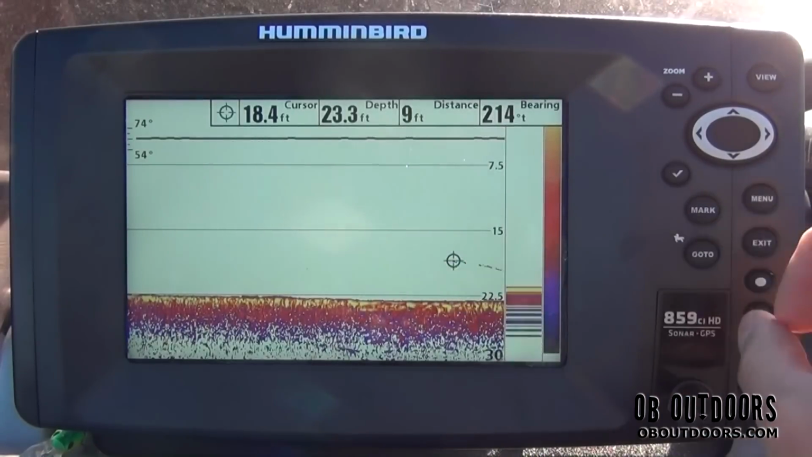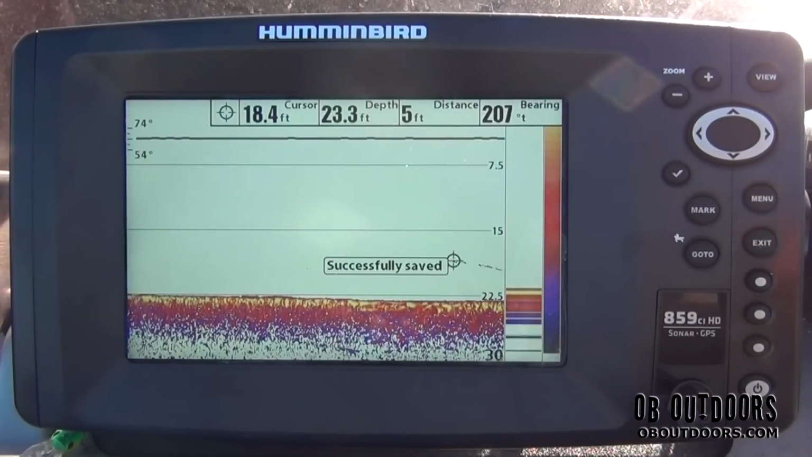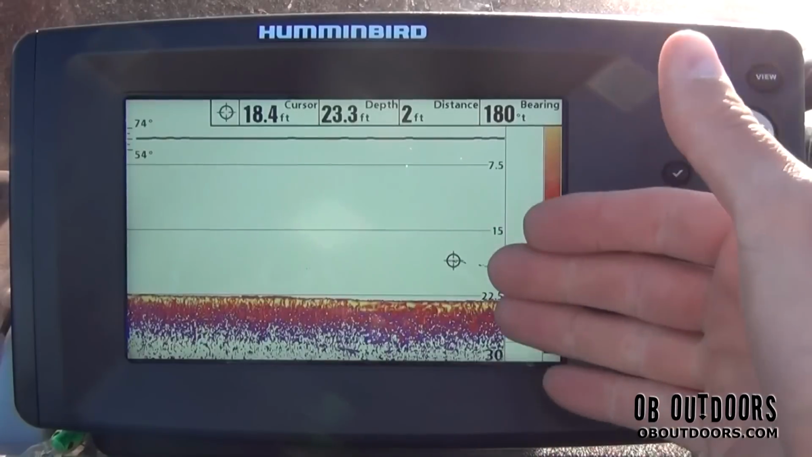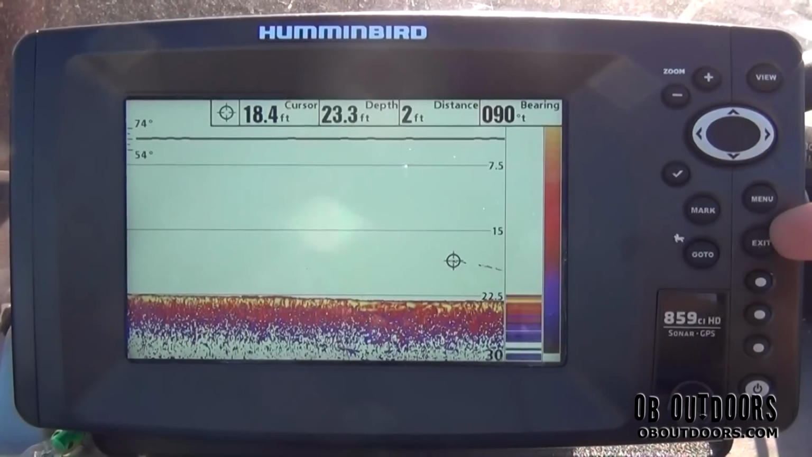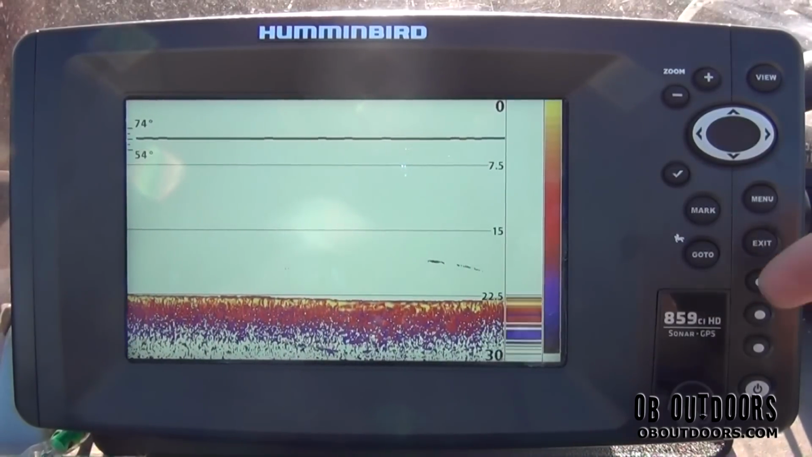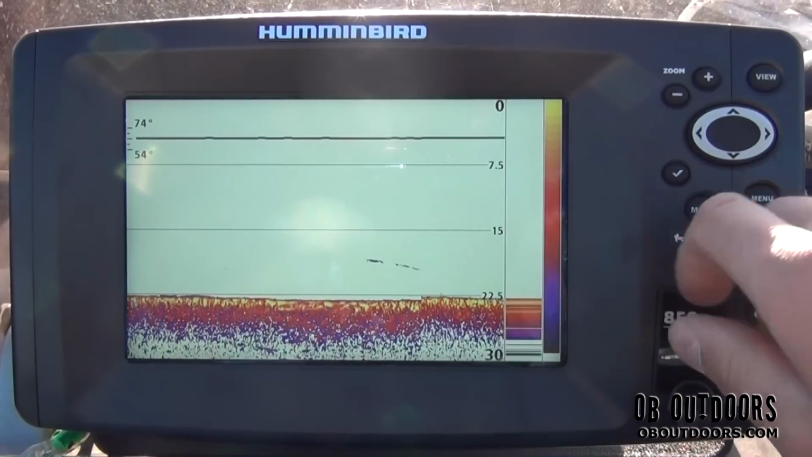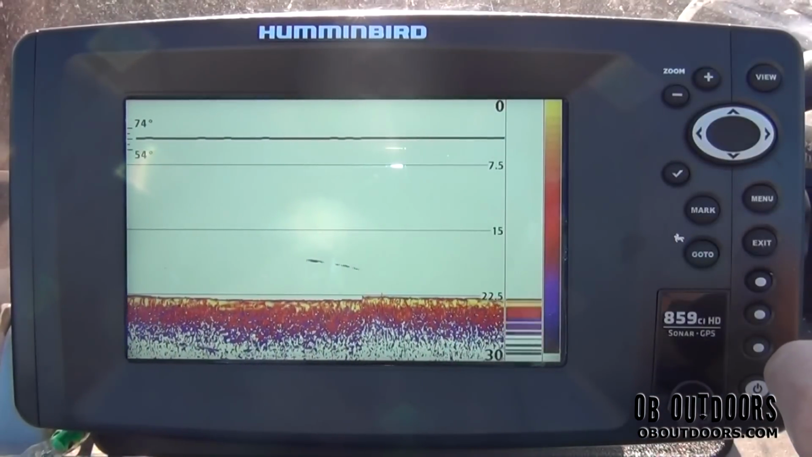But say I want to mark that. So all I'm going to do is hit mark, and I'm going to be able to save all that information about that certain piece of structure that I want to know. All right, so now say we got that saved. We're going to hit exit, and it's going to jump us right back. You can see that little break right there. Now we're back to normal, where we are, and the chart speed catches up.